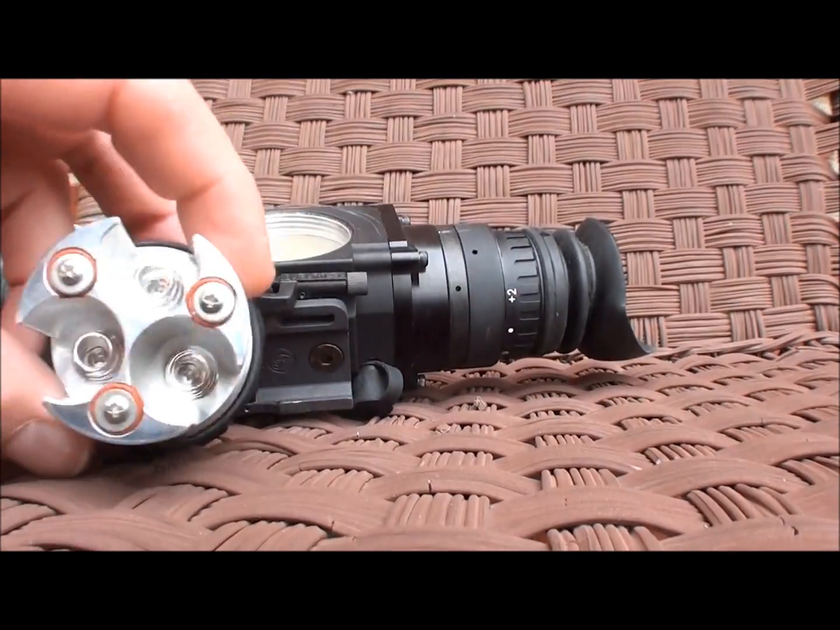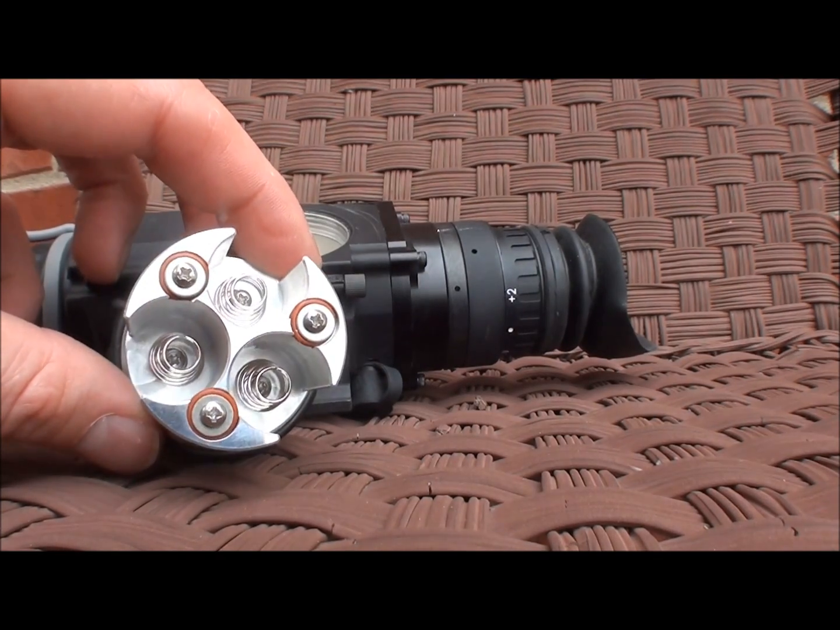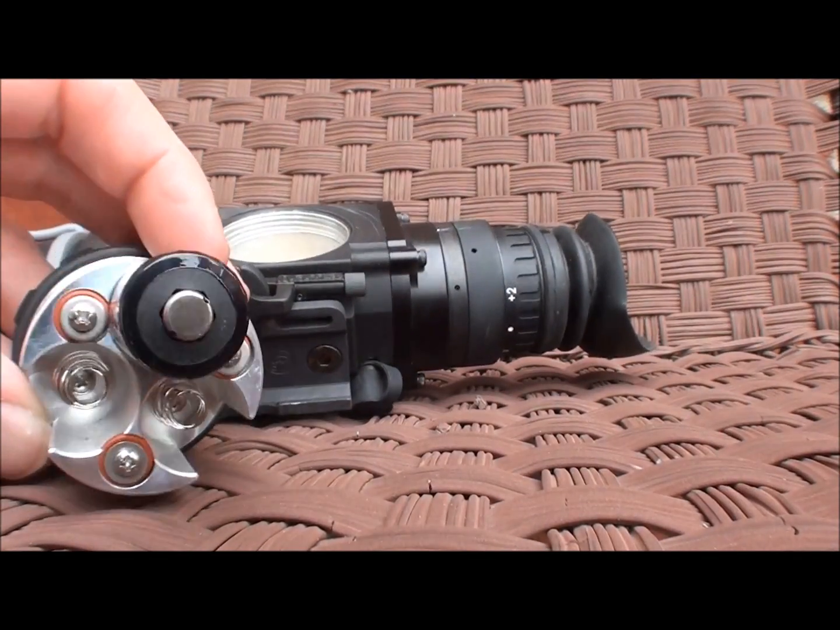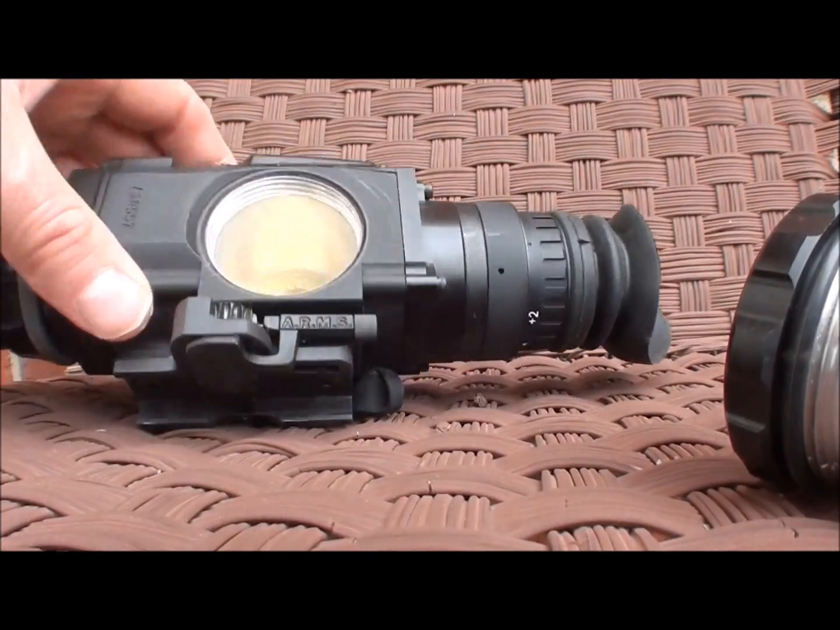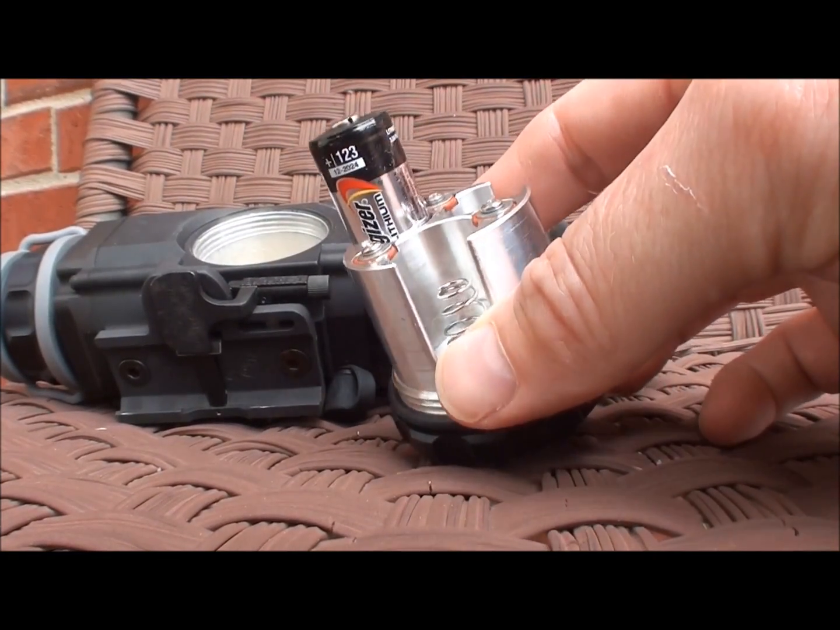Now, you can use 3 batteries, and they recommend using 3 batteries at a time, although I do think it is handy to be able to use 1 battery at a time. So I've been using 1 battery at a time, put the positive sticking out, and then you just screw it into this big slot. Pretty easy, but I like the fact that you can use 1.